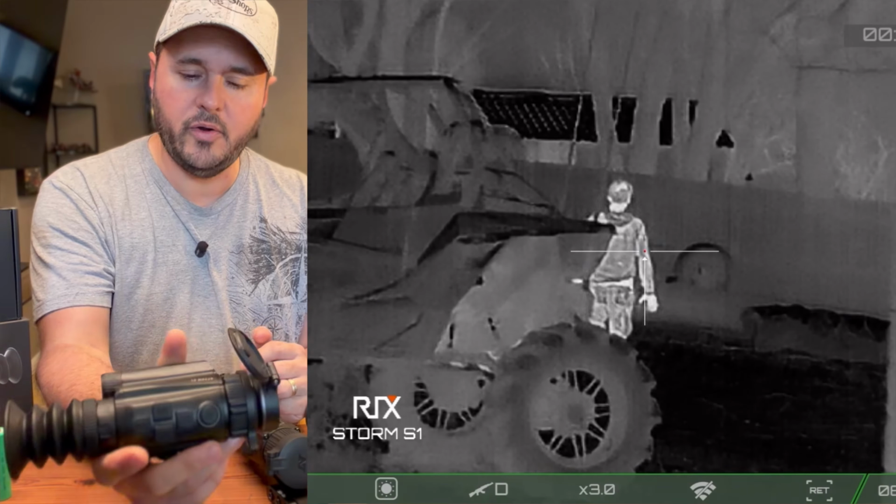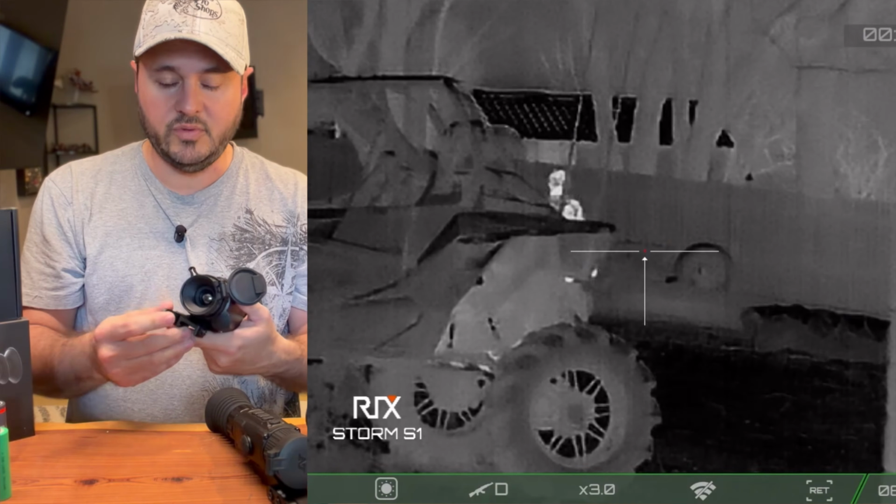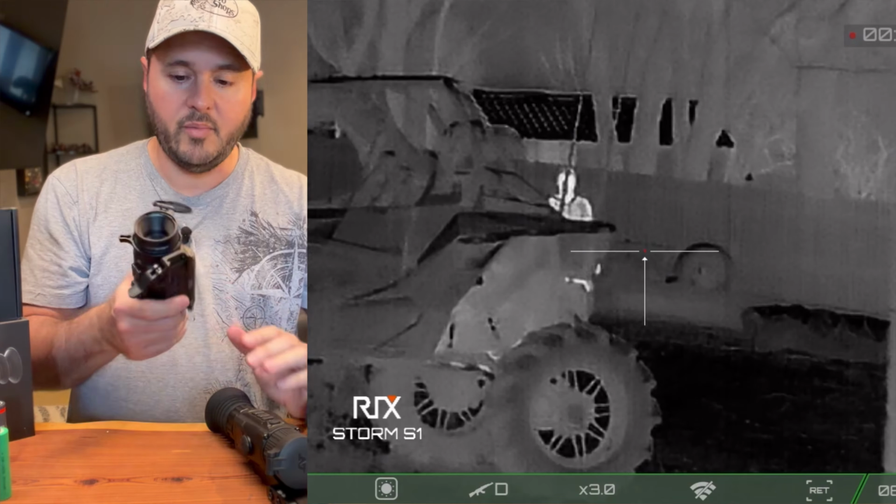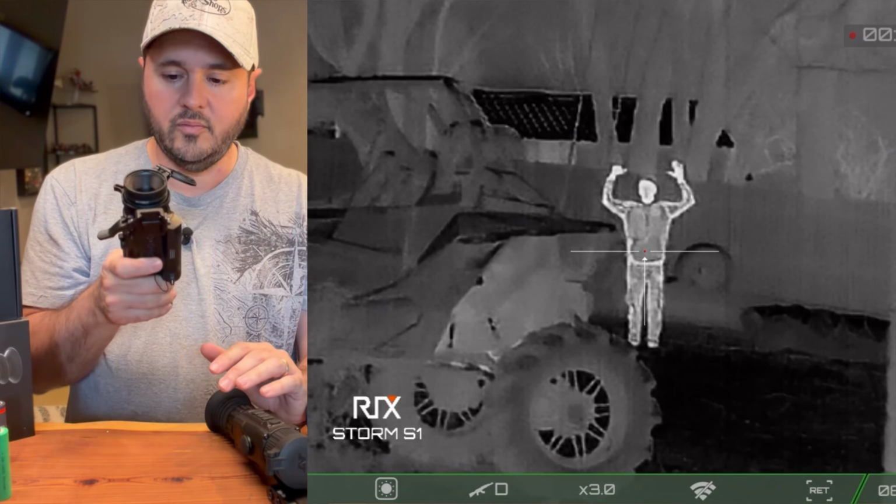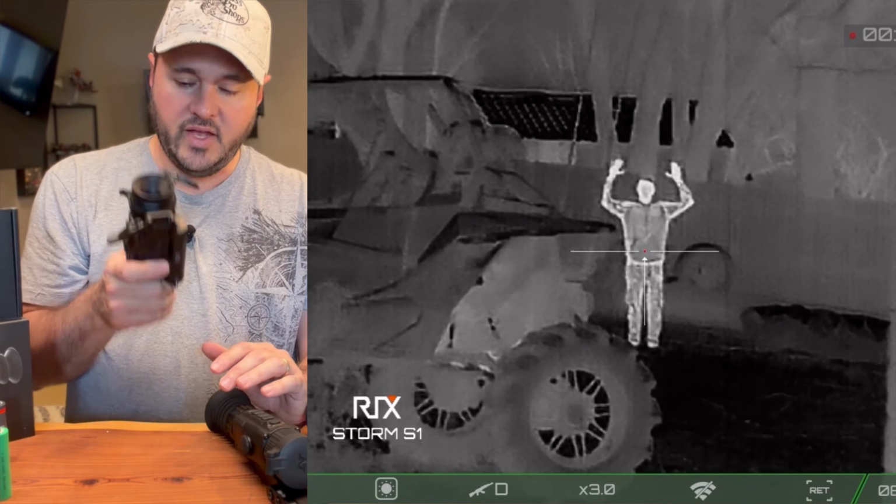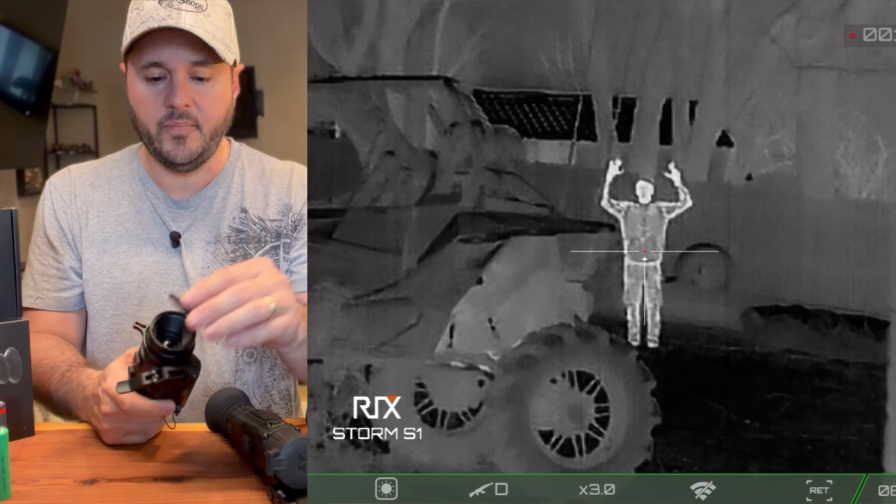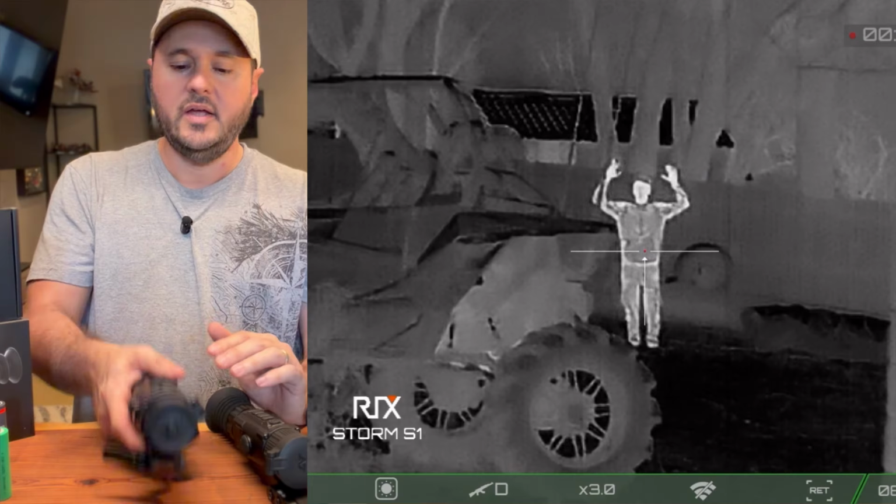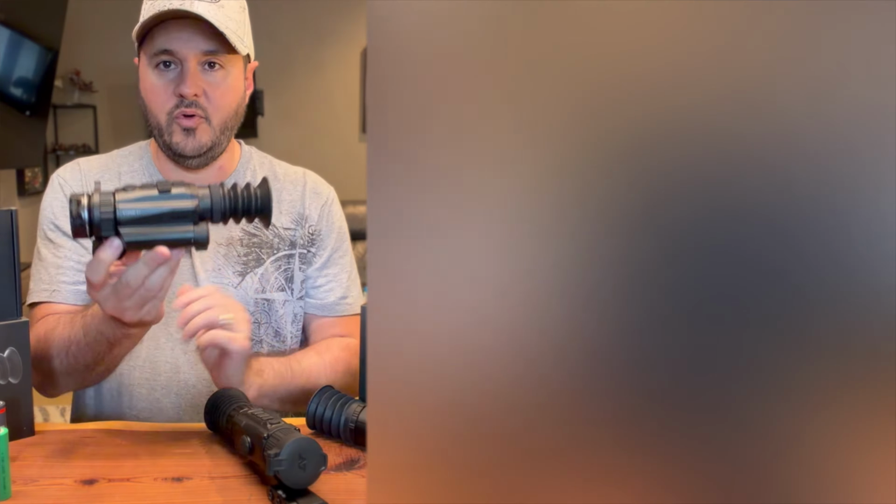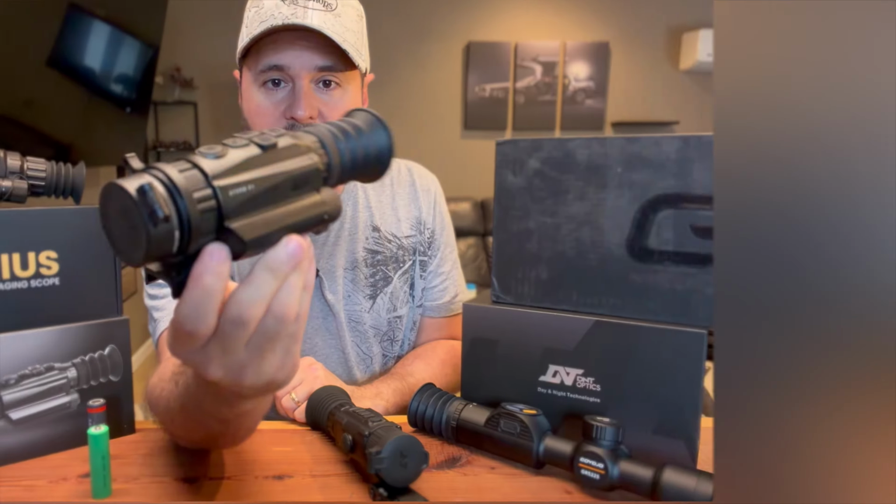for a gun for like a teenager, or if you want to take your kid out, and you don't want to blow a lot of money, but you also want to use this as a binocular, I think this is a great little scope that you can use as double duty, and it has all the nice features to make it easy for anybody to use. So this is my pick. It would be the RIX Storm S1.